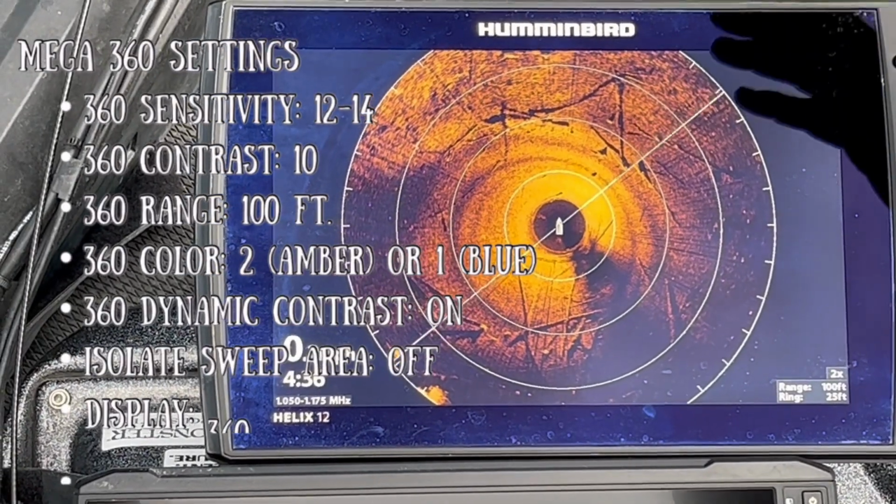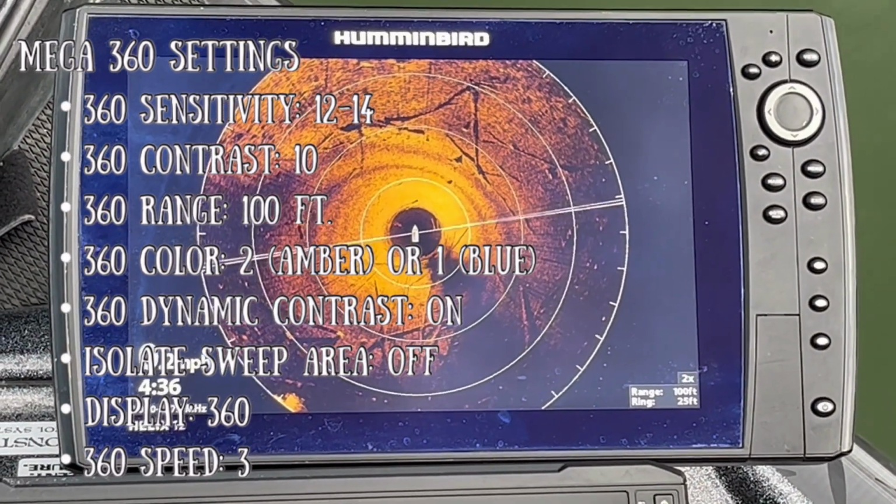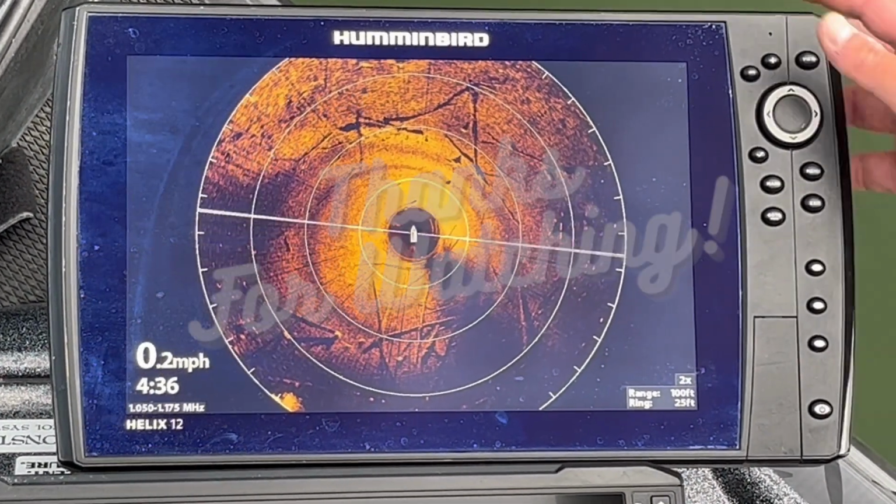Those are just some of the tricks that I use for my Mega 360. Hope that helped you see a clearer picture of what's going on around you with your Mega 360.